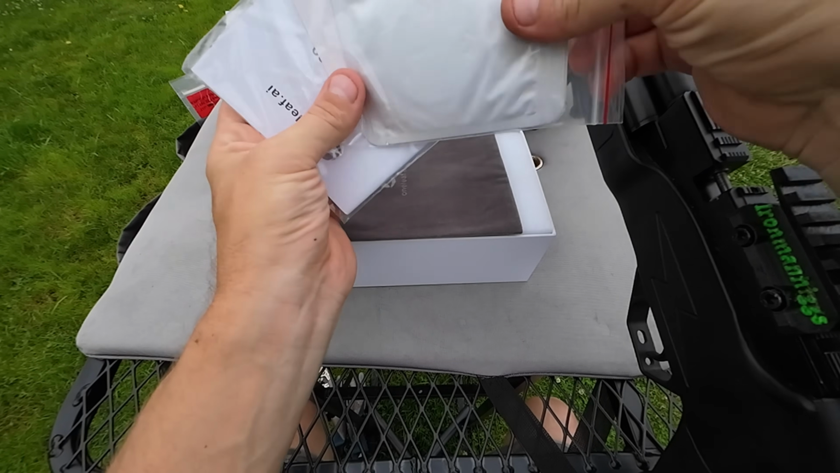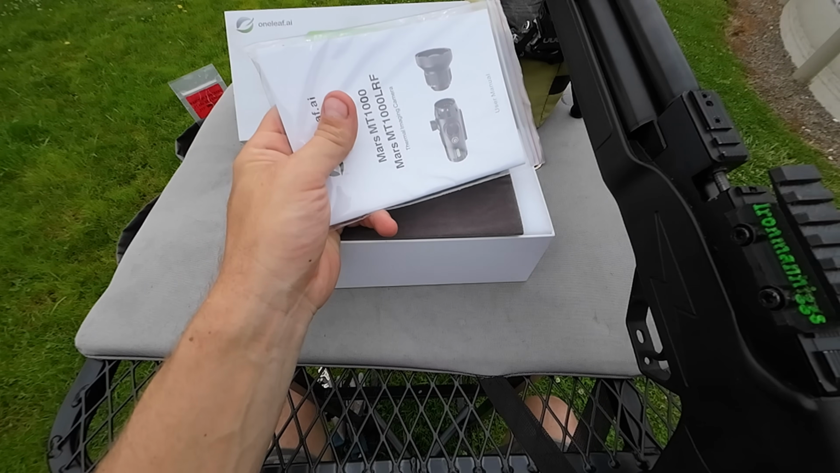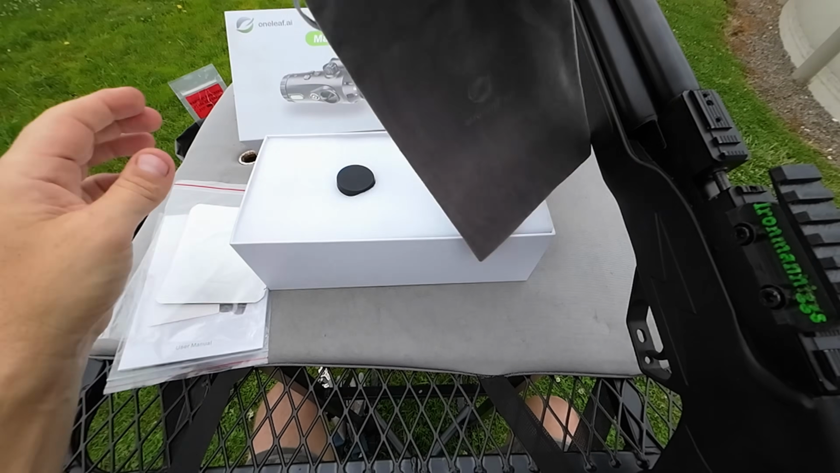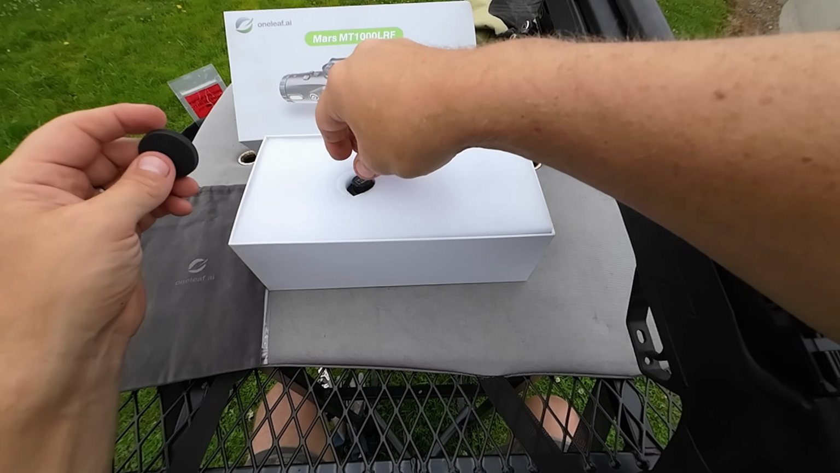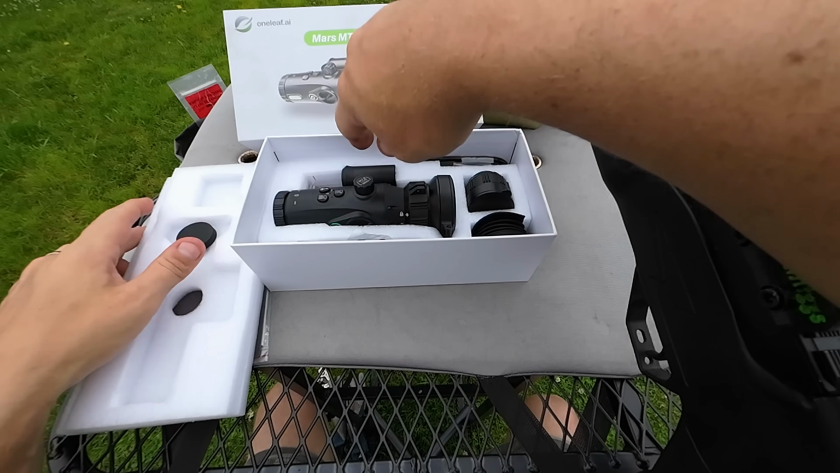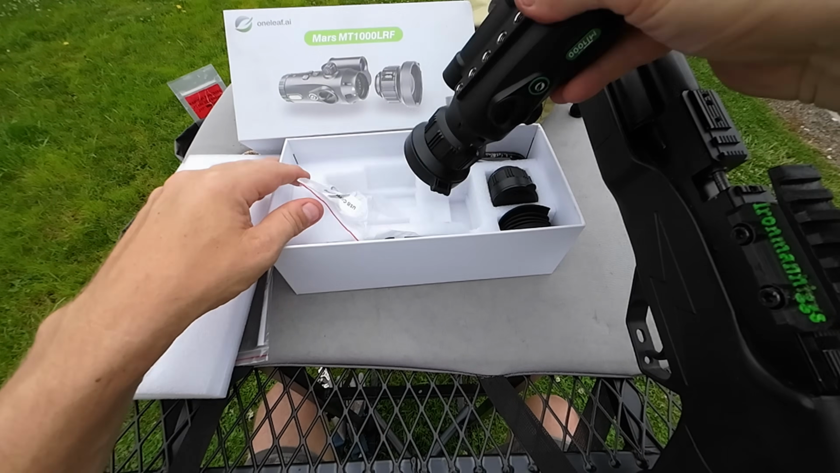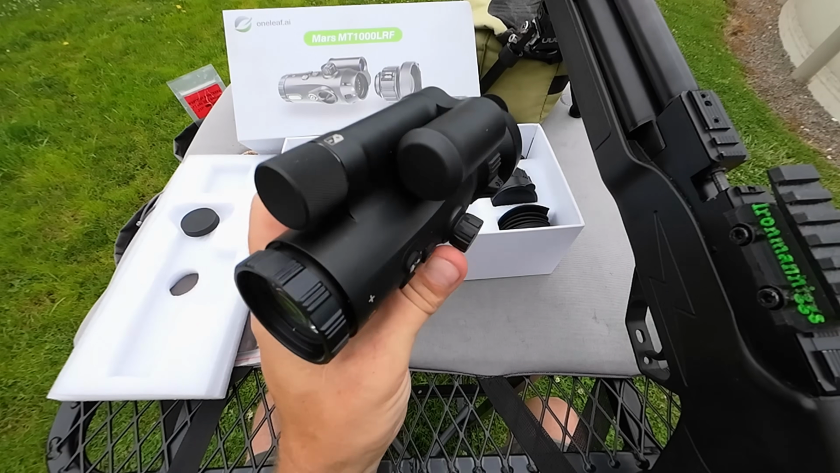Everything it comes with. It's got protective wipes, lens cloths, instruction manual, nice carrying felt bag. We get inside, and there it is. It's very compact for what it does.